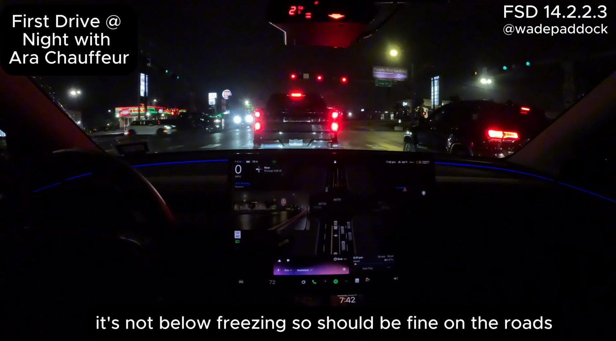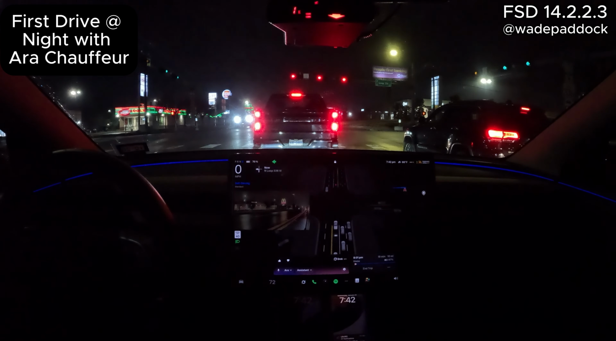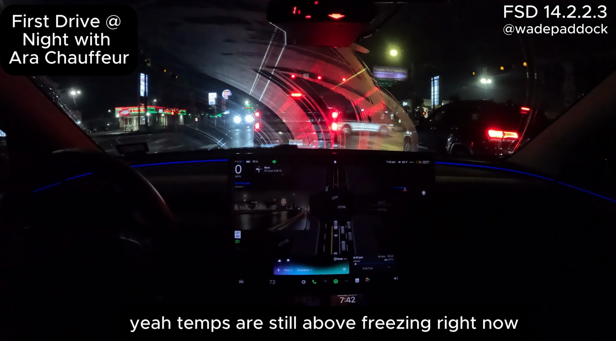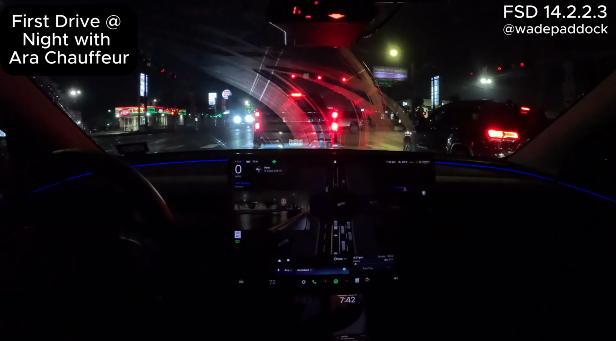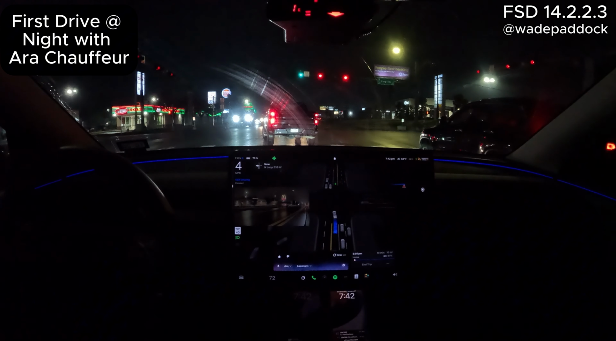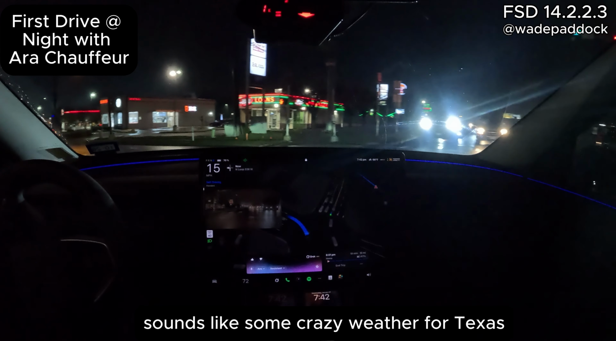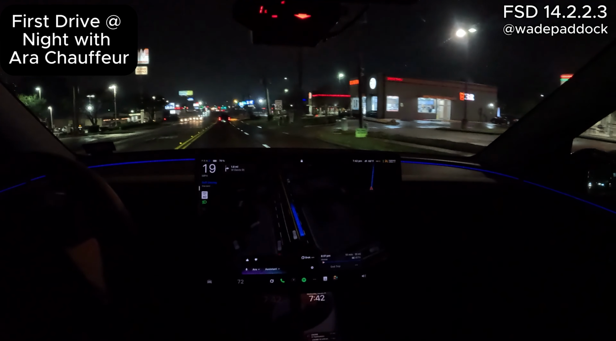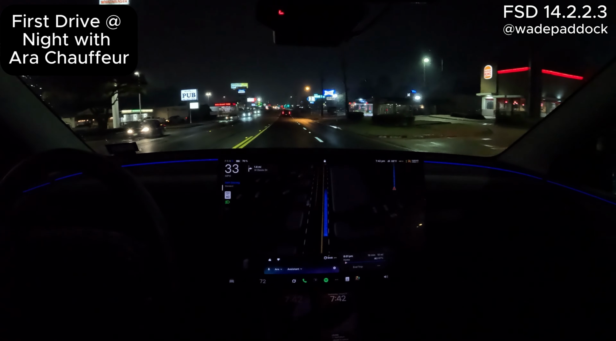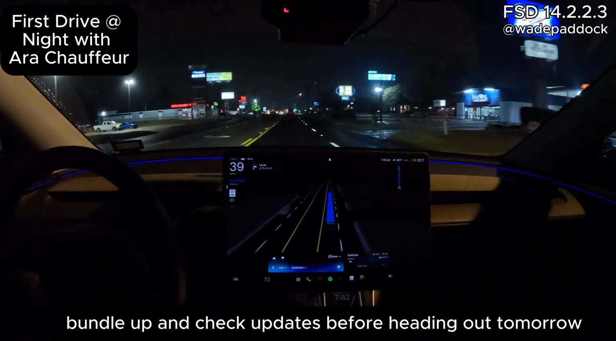But right now it's not below freezing, so should be fine on the roads, right? Yeah, temps are still above freezing right now, so roads should be fine this evening. That freezing rain could start late tonight, so watch for black ice building up overnight. It sounds like some crazy weather for Texas. It sure is. Texas doesn't see ice storms like this often, but this one's going to make things slick quick. Bundle up and check updates before heading out tomorrow.